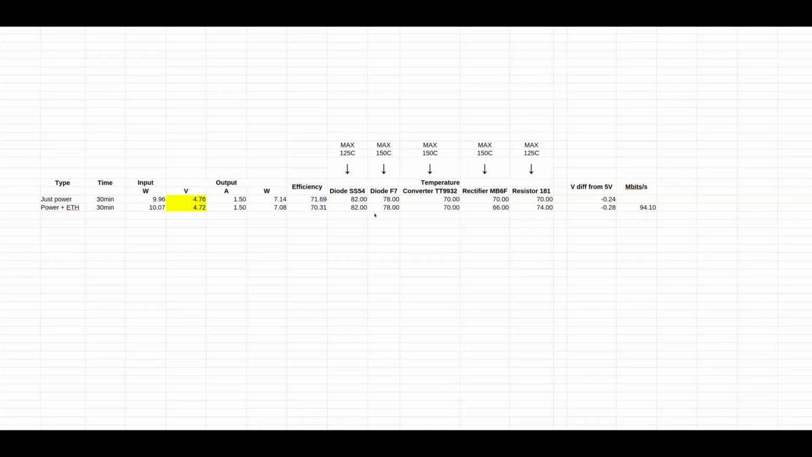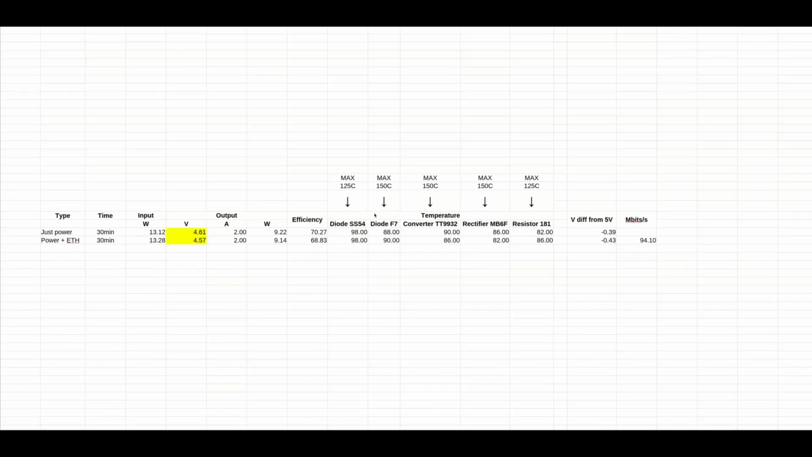From my perspective, here is when I would use this and what power I would consider right. For the open case, 1.5 amp was good on temperatures, it would be totally fine. It depends on your environment temperature and humidity, and here in Spain, there's big heat. But otherwise, 1.5 amp would be fine. If you have good airflow, you could even use 2 amps.